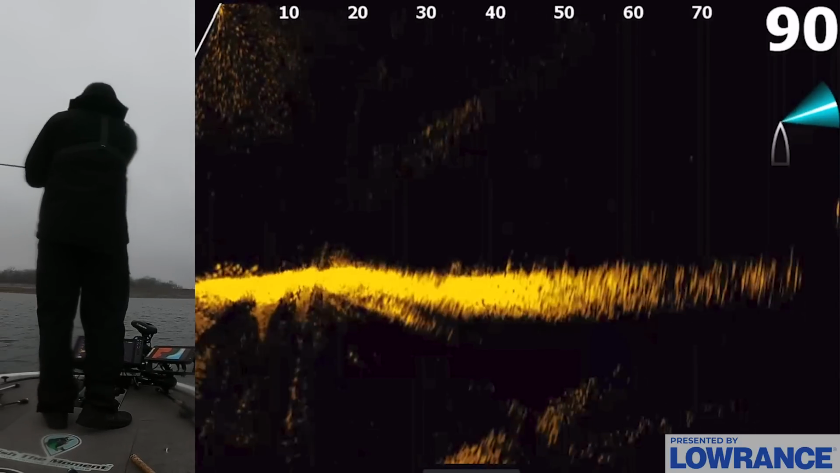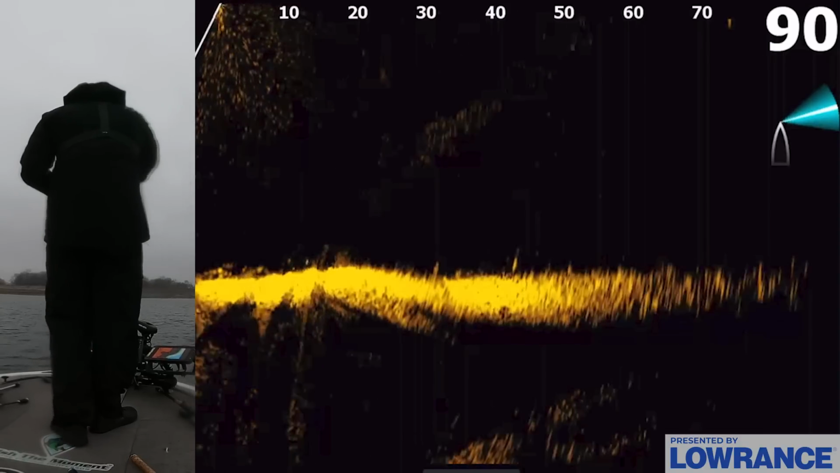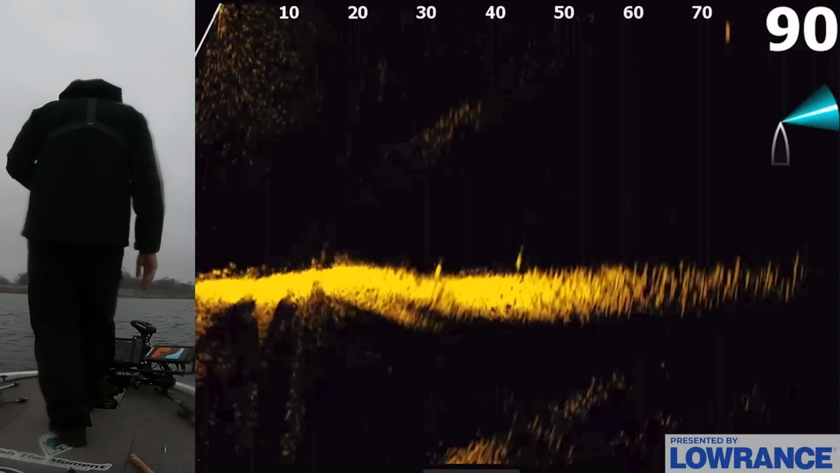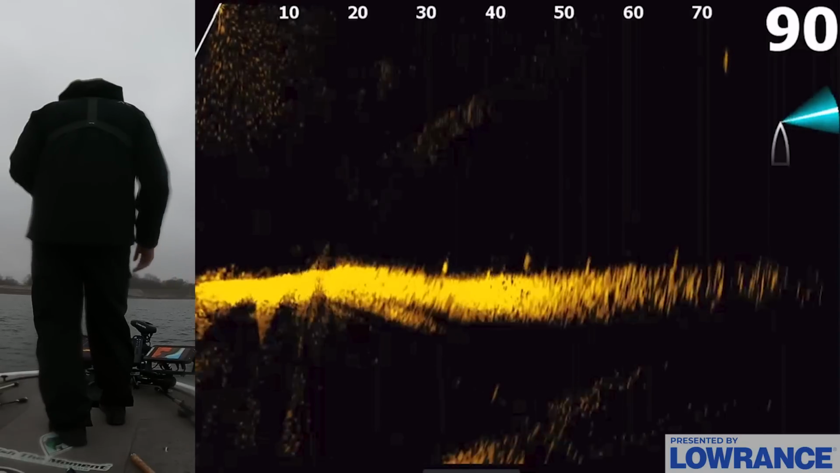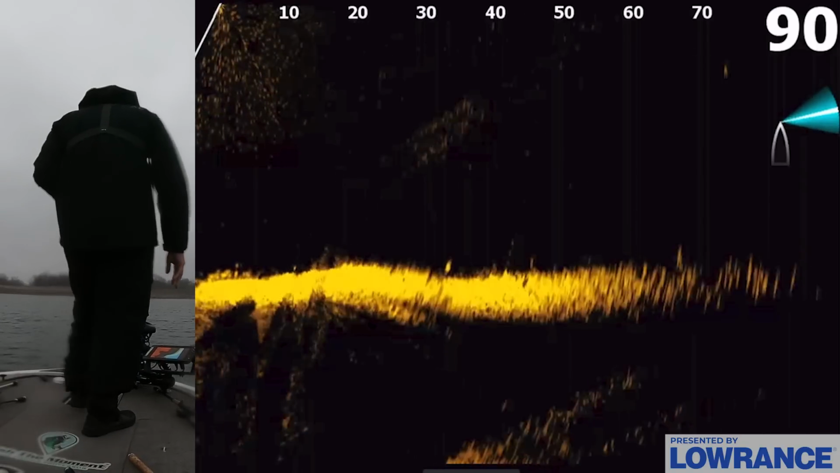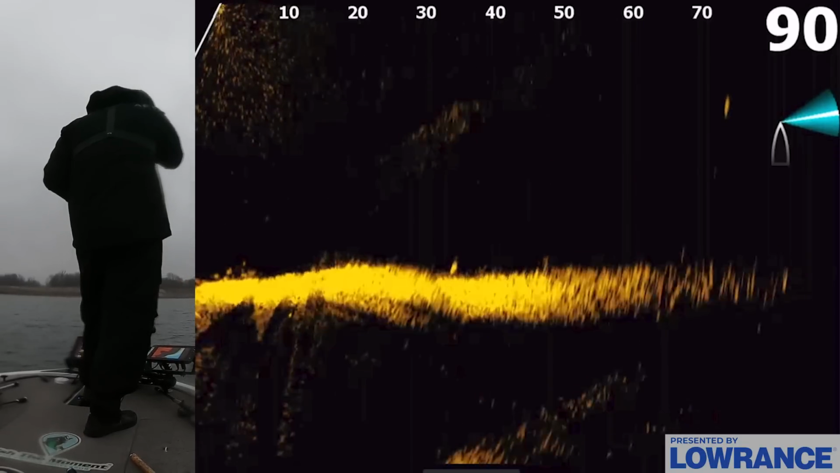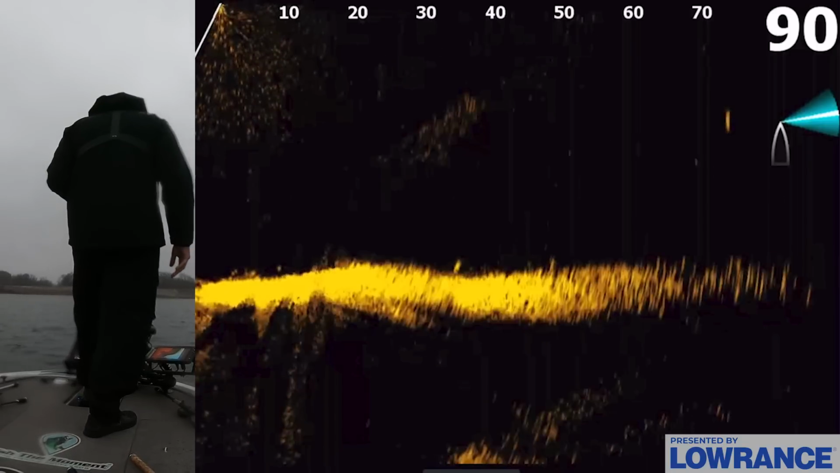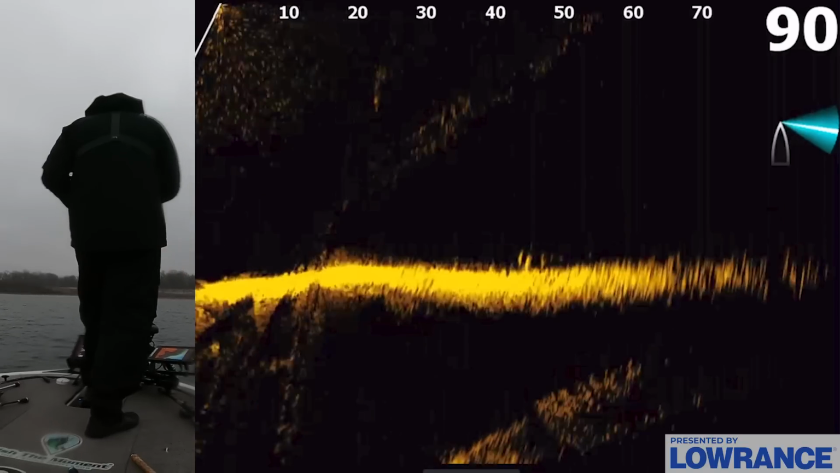I think cranking's a lot more efficient, but it's pretty fun doing this glide bait deal, too. You get a lot of heartbreaks on this, more so than on the crankbait. With a crankbait, you just fire it up there and either they get it or they don't. With this, you have to have a little more patience. You have to let it sink down there. But it's still fun watching them get crazy about it. Let me reposition with my boat.